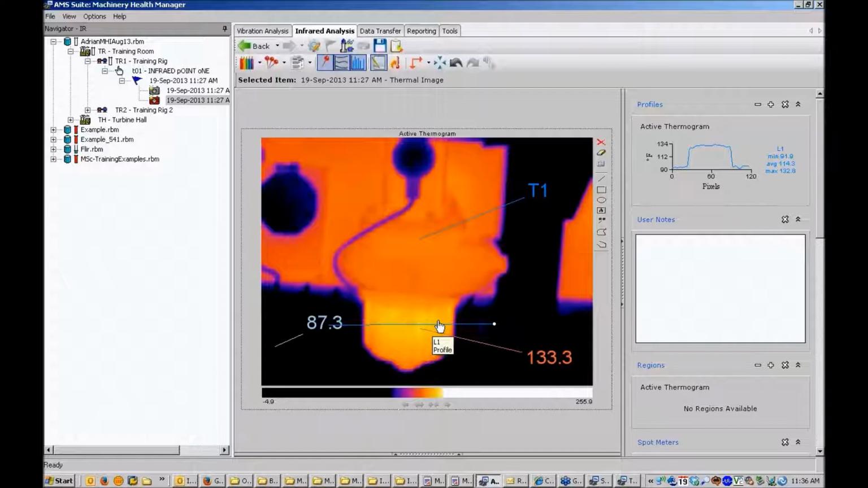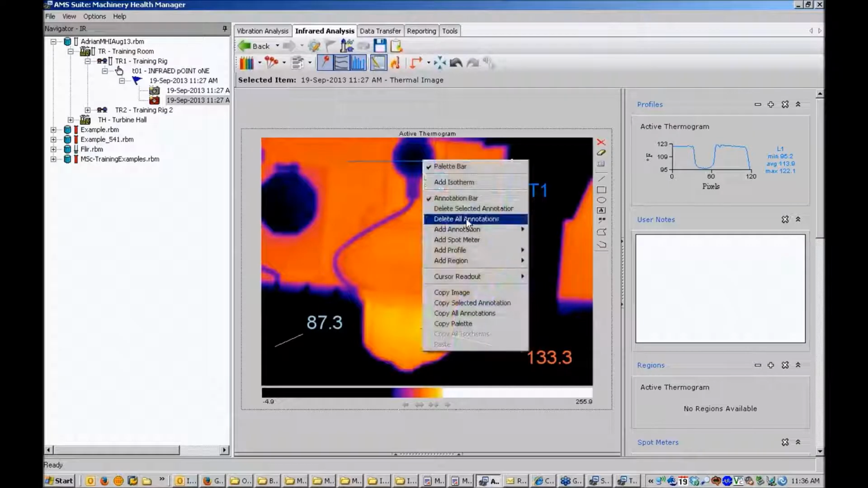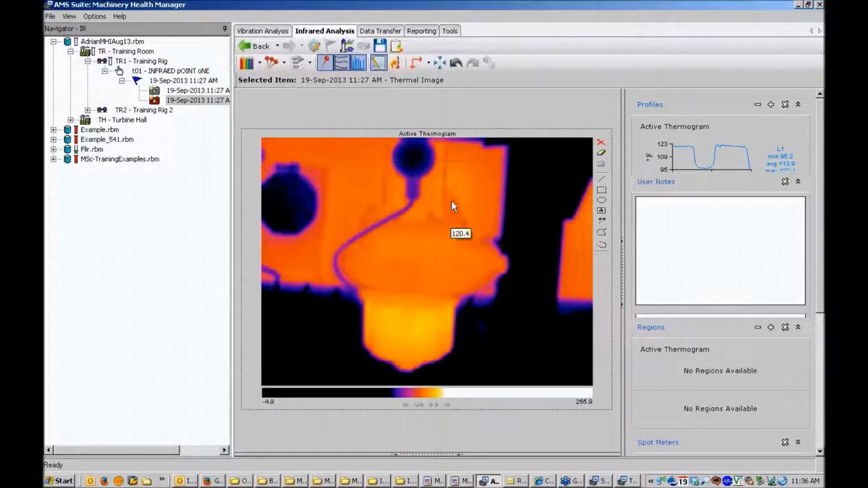And in the top right hand corner of the screen there is a profiles panel, and there is an active thermogram there. So it's actually showing me the profile of temperatures along the length of that line. And if I move that to a different area of the screen, we can see that the profile of temperatures changes across that line. Alright, I'll just delete that to keep the screen simple.